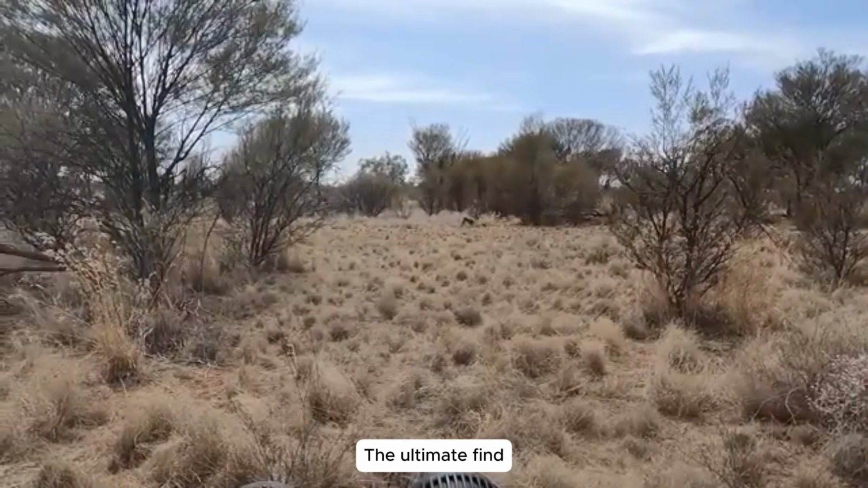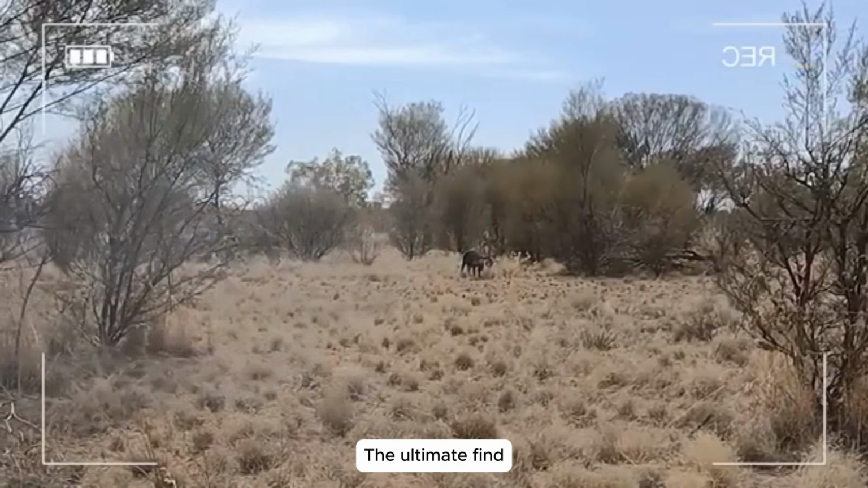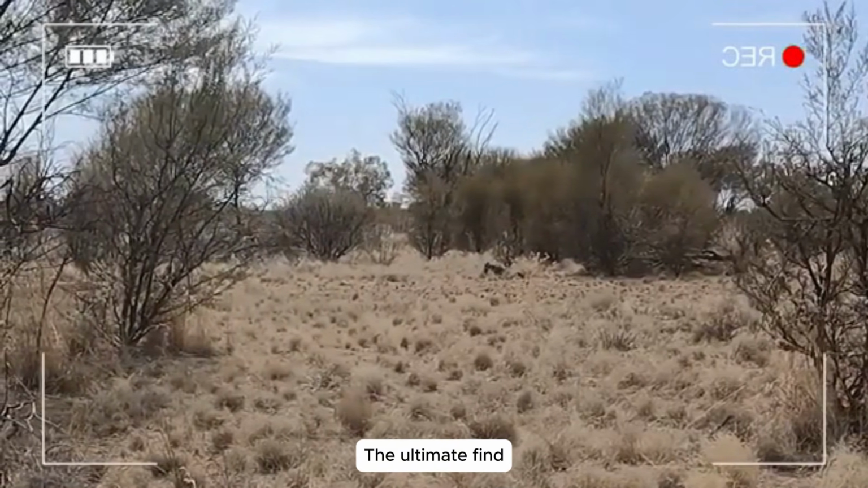Tracking in dry grass. We pressed forward into a field of chest-high dry grass, following fresh tracks.